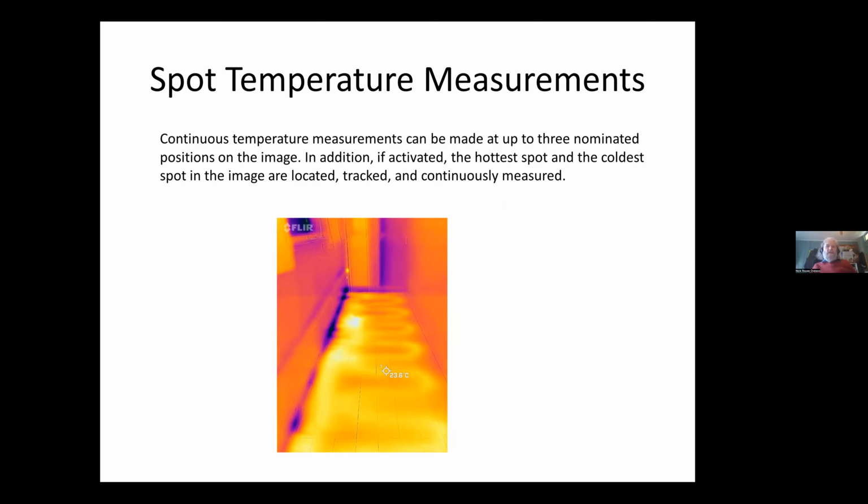You can also set up a number of spot points. You can put up to 3 spot points and measure what it is at that point. And this is looking along the corridor just outside where I'm speaking now. And you can see the underfloor heating going along there. And I've got the spot poised above one where the pipe is going underneath. It tells you it's 23 degrees. You can also see along the edge there that I haven't filled underneath the skirting board sufficiently, and hot, cold air is leaking in under the skirting board there.